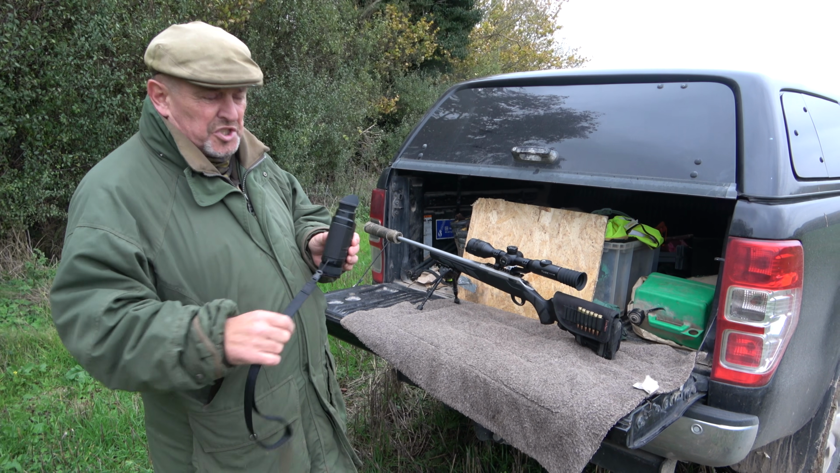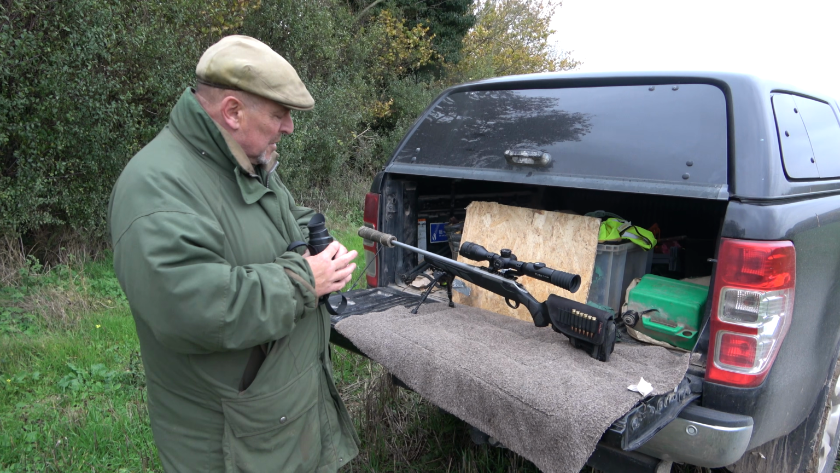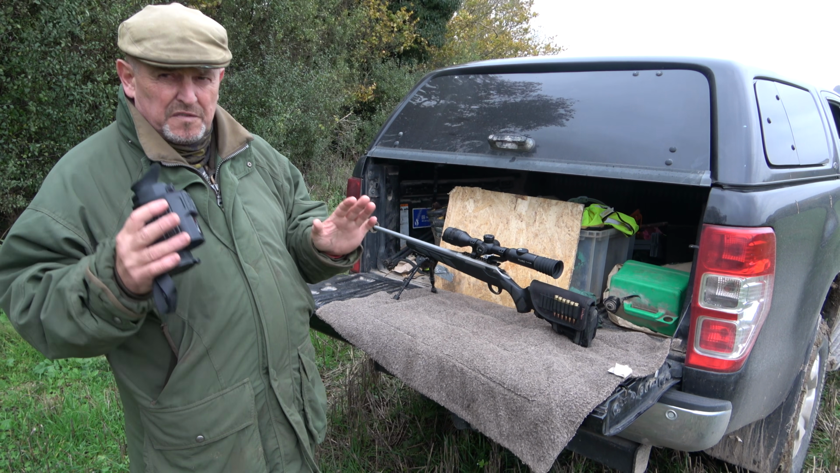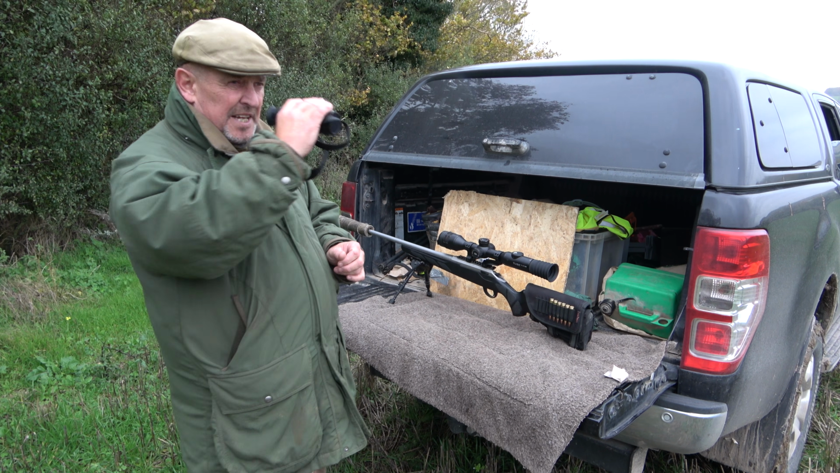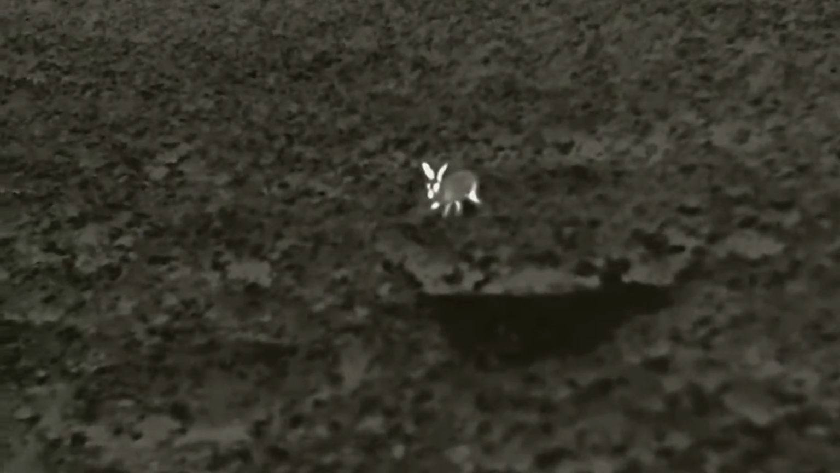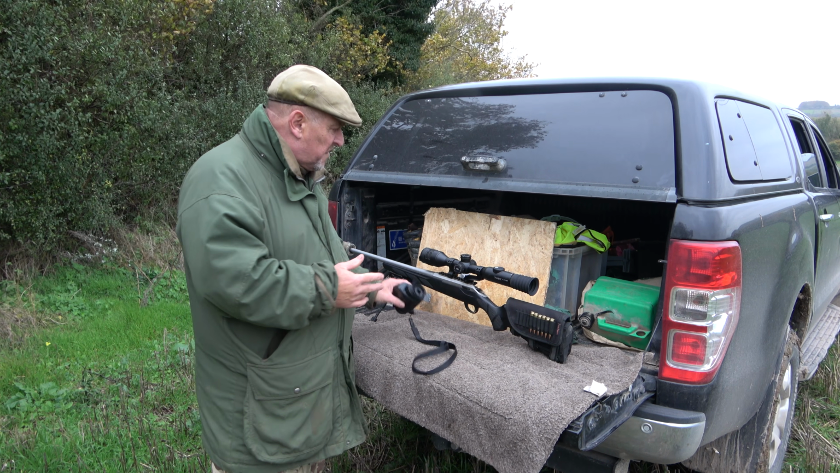Obviously it always just used to be about really a blob and the behaviour of the blob. That was a budget and an older thermal, so I can't slag it off. I've done very well, but this is so sharp. We've taken a bit of footage with it for you to look at, and then going over onto the scope, it just seems to take it that next level. And like I said, I've been absolutely confident in the body identification, and it's gone fine.